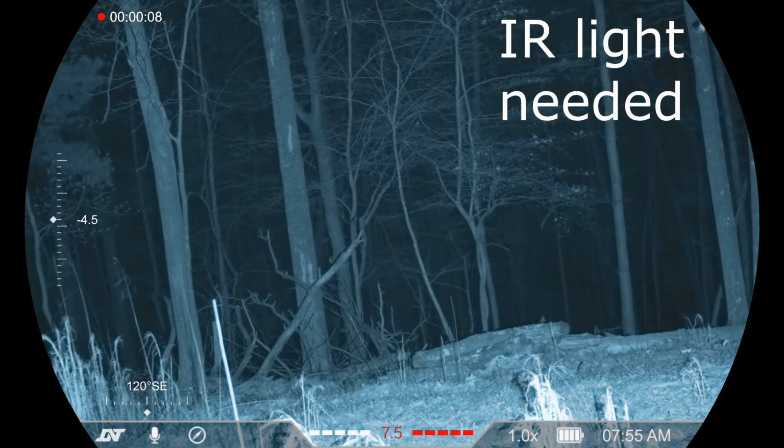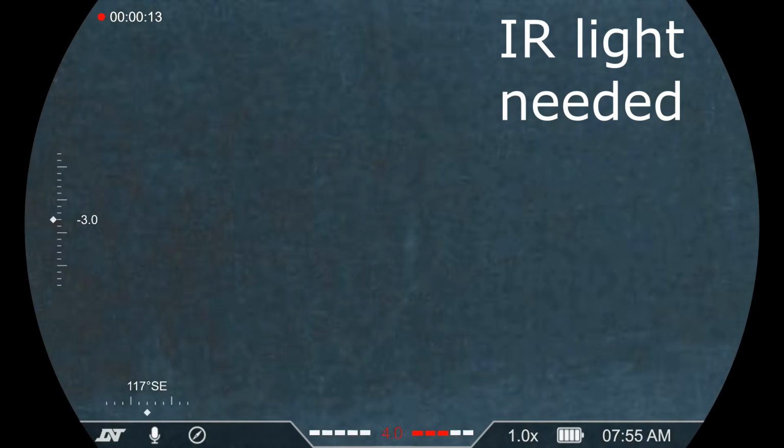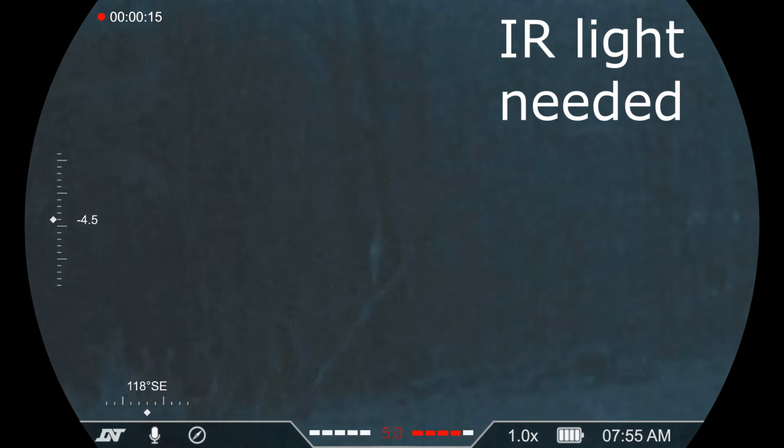Where I test, there's almost no ambient light around whatsoever. There's like one house near me about 200 yards off, and there's like a little light bulb, and you can see it shining, and it seems much brighter under night vision. It's not bright at all where I am. So the area that I test in, there's no ambient light whatsoever.